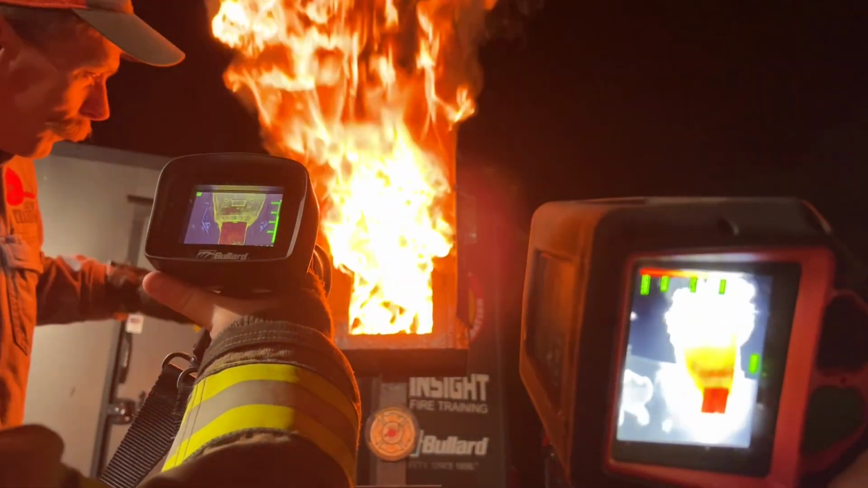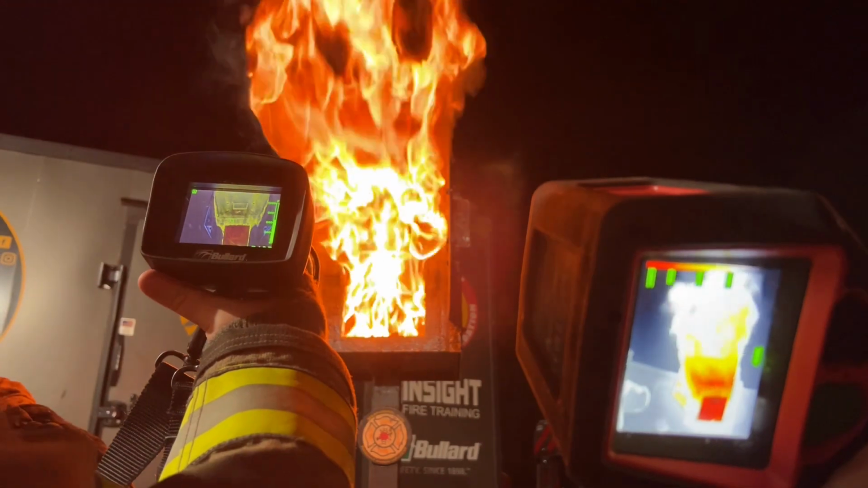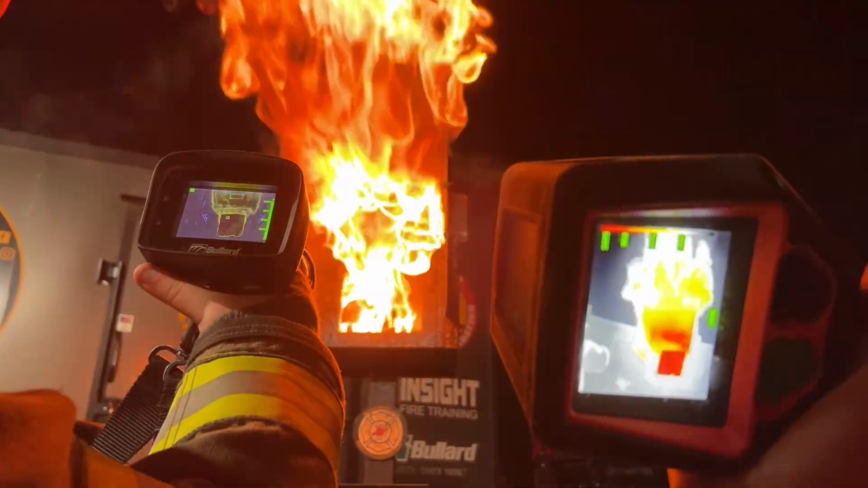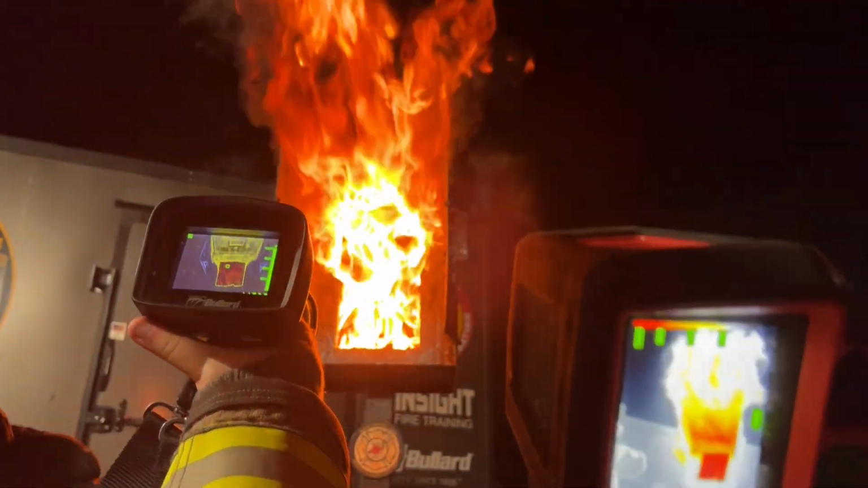Now, what do we have? We have fire from the ceiling down to the floor. What is that called? Flashover. Flashover. Do we survive that? No. No. Thin piece of plastic. More protection on your butt than you do on your face.